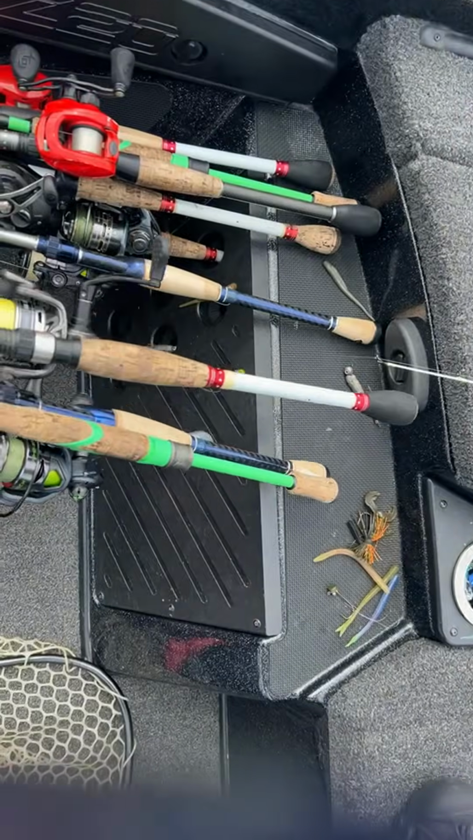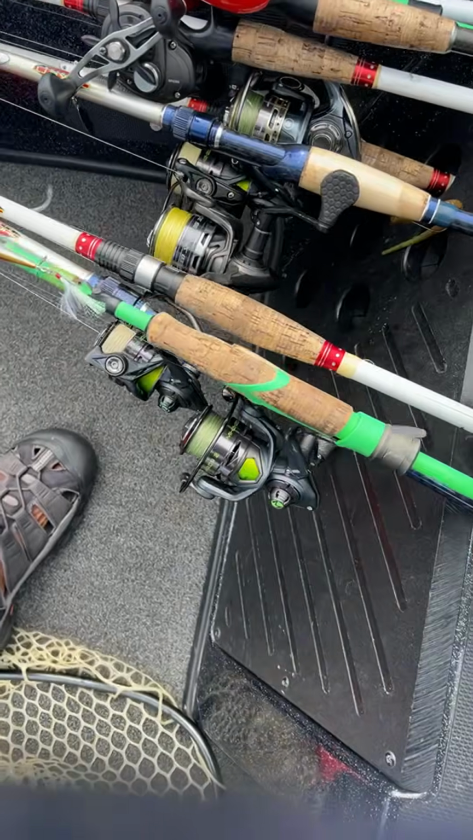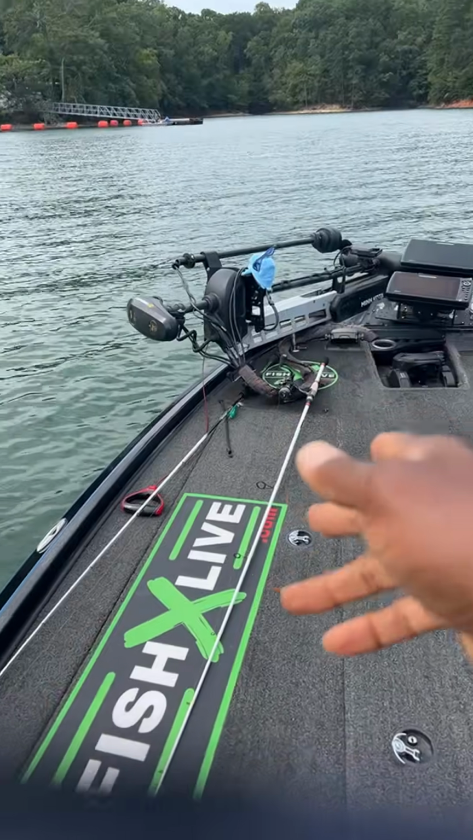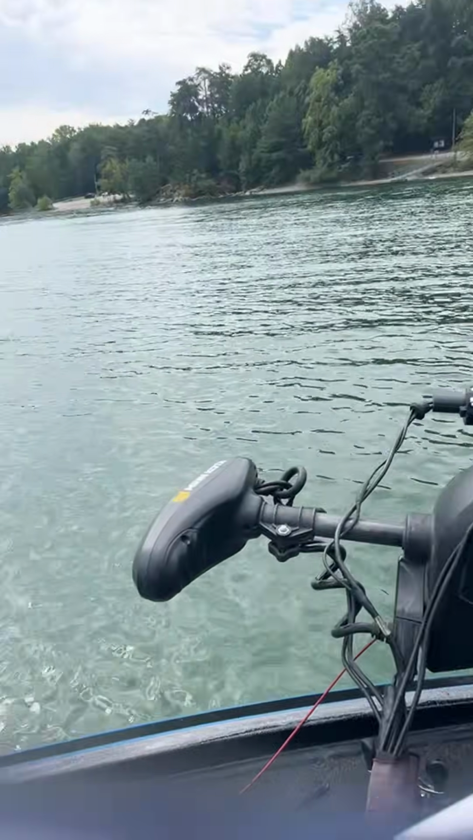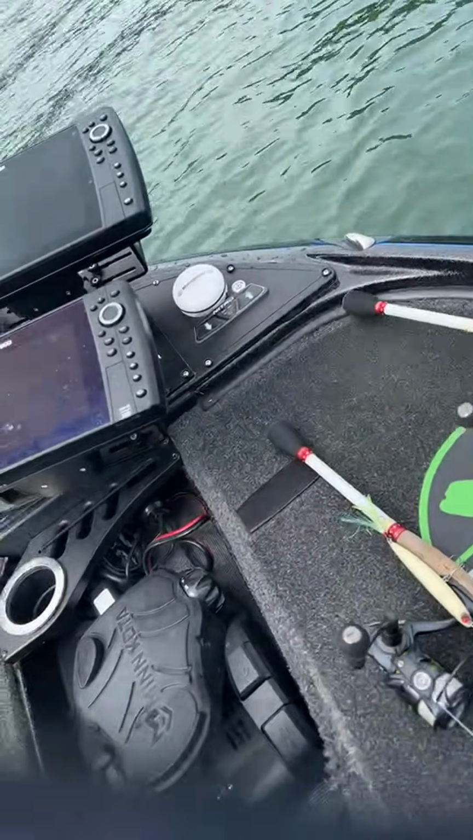So look at this pile of rods we have back here. This is the second string right here. So we're gonna put all of these down here out of the way for now and just focus on those 3 baits that I just showed you. Top water bait, then we have that minnow bait, and that's about it for today, guys.